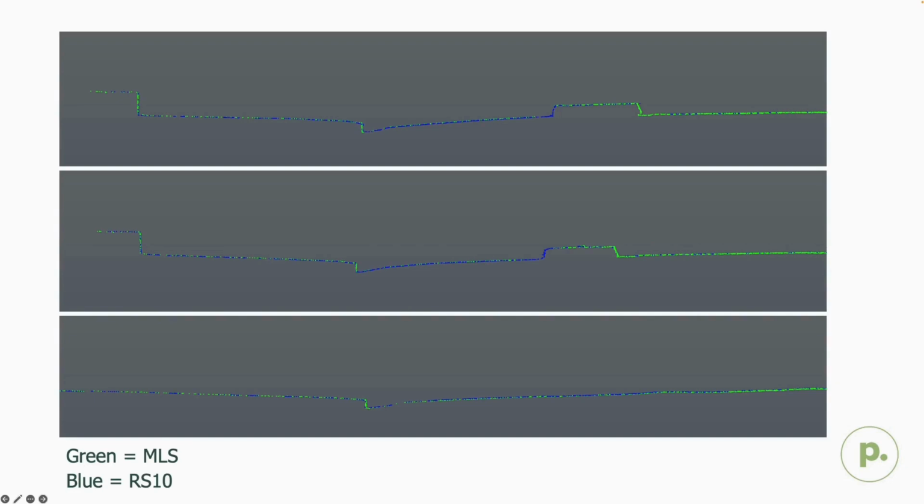Once we finalized the RS10 registrations, we took some slices. We did a thorough visual check on the registration, and really the aim here was to make sure there was no misalignments or any other gross errors. When analyzing these slices between the MLS and the RS10 data, we found that the vertical separation was actually minimized and generally agreed with the mobile point clouds. So we had quite a bit more confidence in using this data now after our initial registrations.